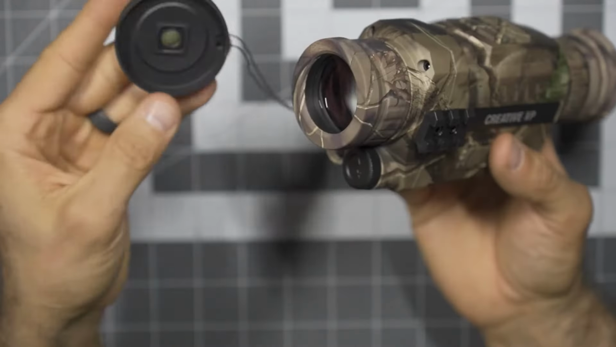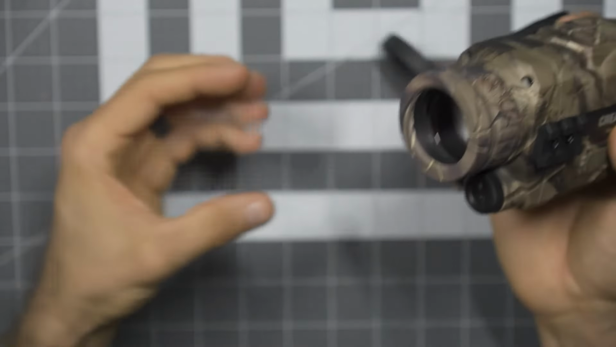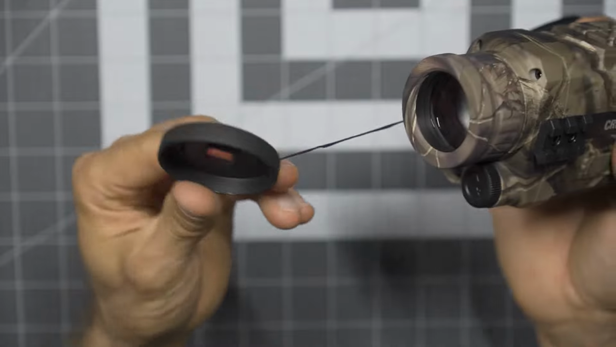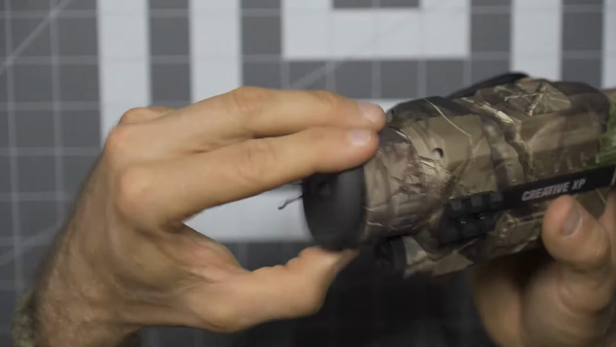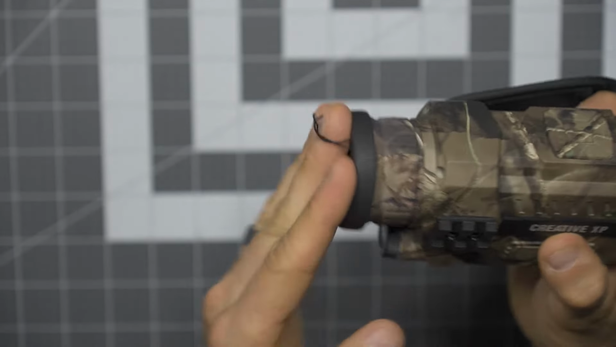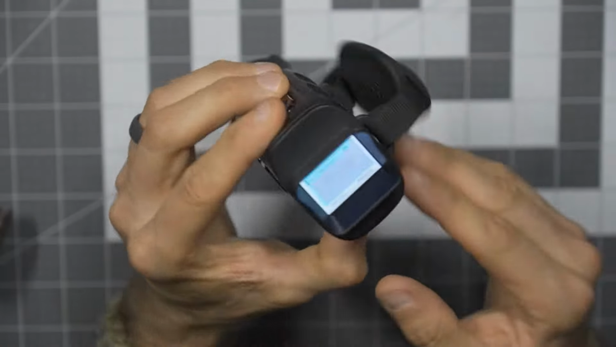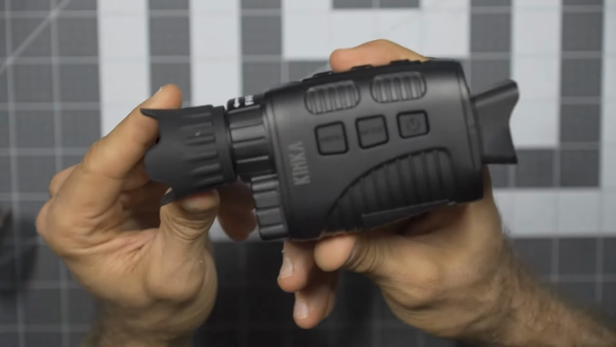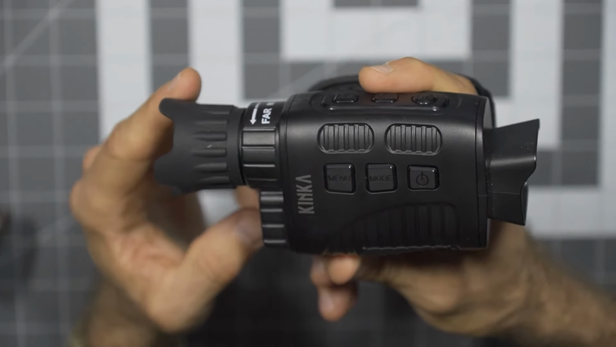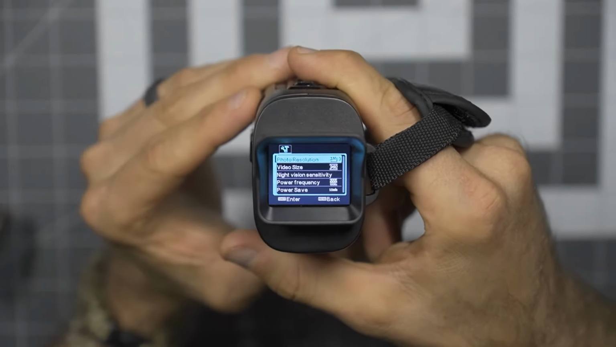Now it is a little bit different with the Glass Condor. This requires this filter, which is, I don't know, it's fine. It does its job, but now you're managing a filter on top of that. It's not a big deal, but just having this kind of flapping around, that kind of stinks a little bit. You do need this on when you're in the infrared mode. But the nice thing is, with the Kinka, well, you don't get into any of that. It's just all sort of self-contained. So again, a little more compact and a little more manageable. Now you do have the menu button on the side, which when you get into that allows you to get into all your programming modes.